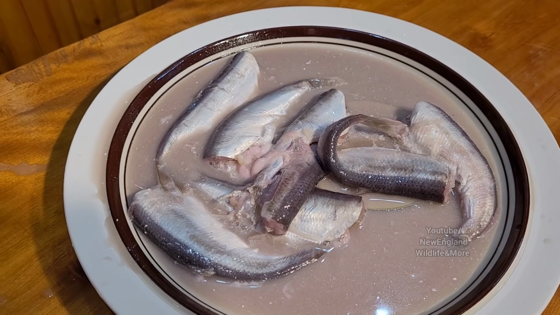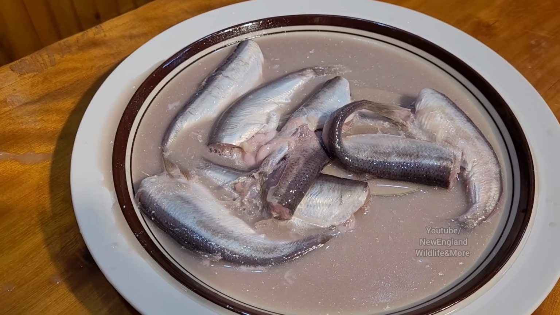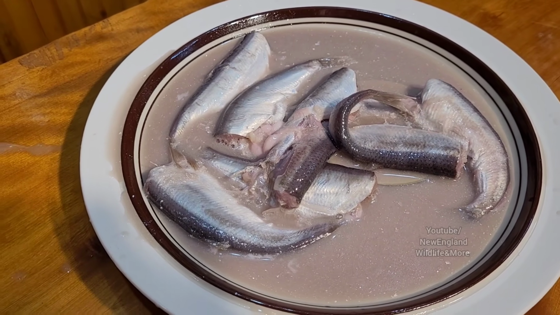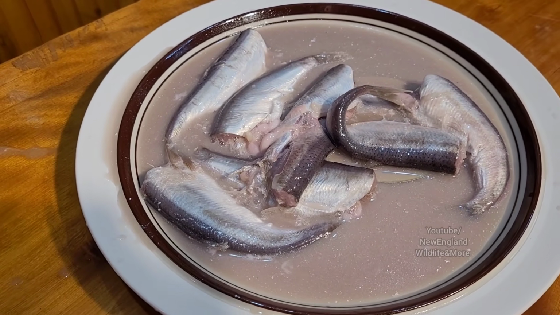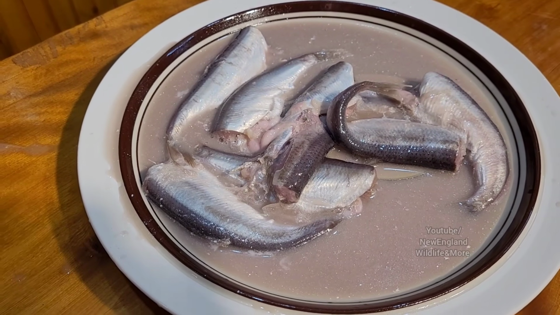Yeah, now that it's out of the can, it makes you want to puke. Oh, this is so bad. Yeah, now I can really understand why so many people barf just at the sight of opening this. Look, it's still bubbling. There's bubbles coming out of the fish's skin between the meat.